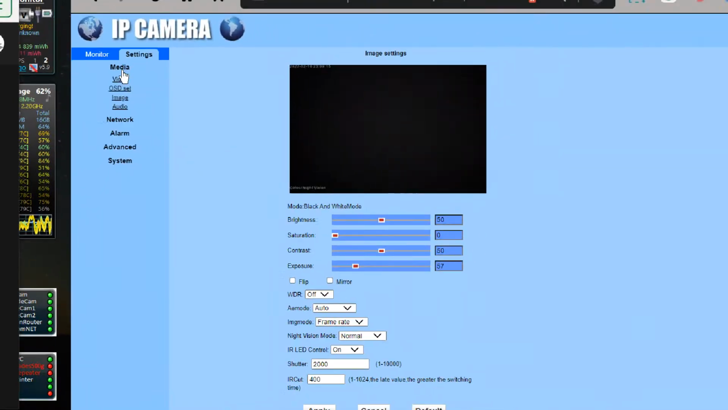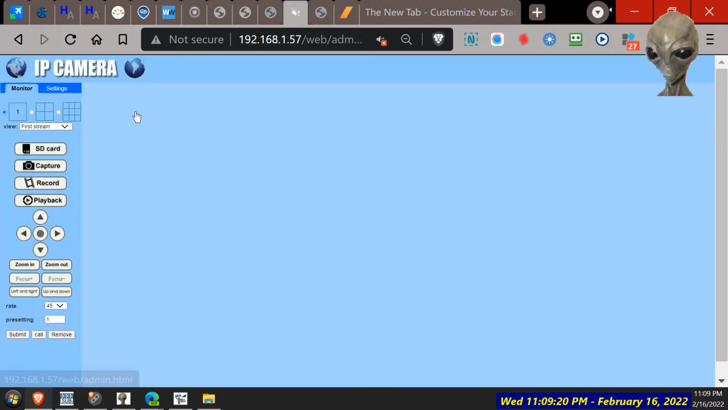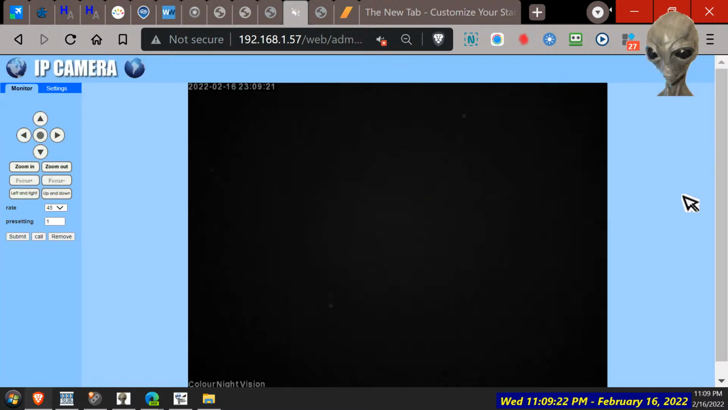No, black and white. Okay. No, don't seem to do much. Oh yeah, there we go. And we can zoom in. We can start to see just some stars and clouds. Edge of cloud there.